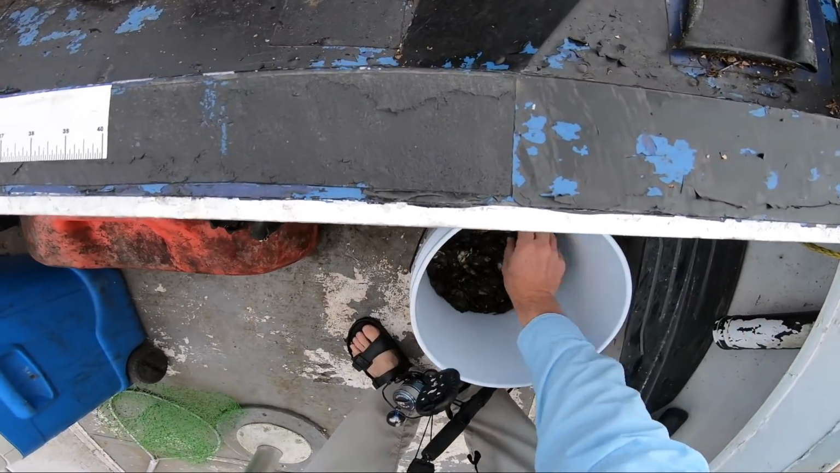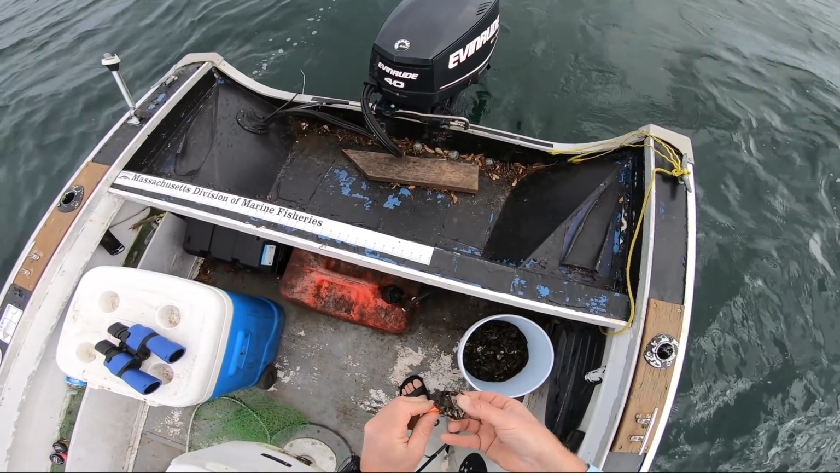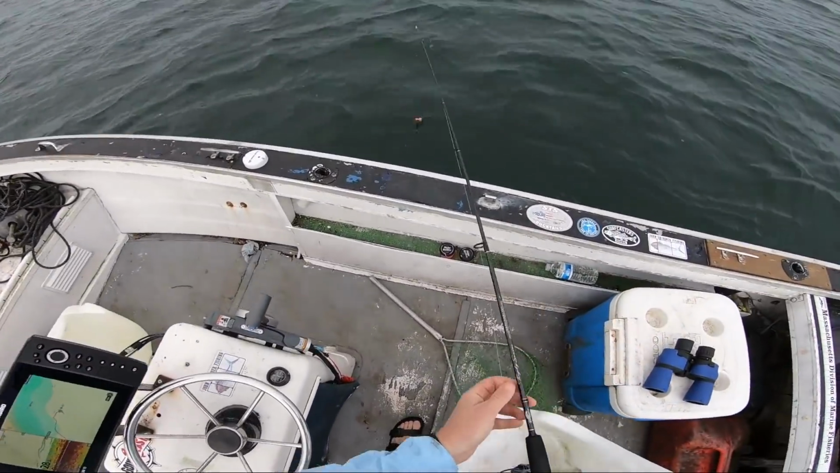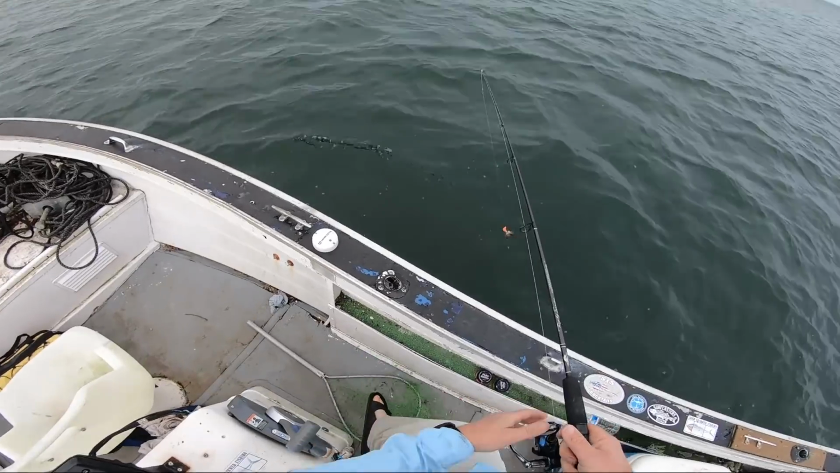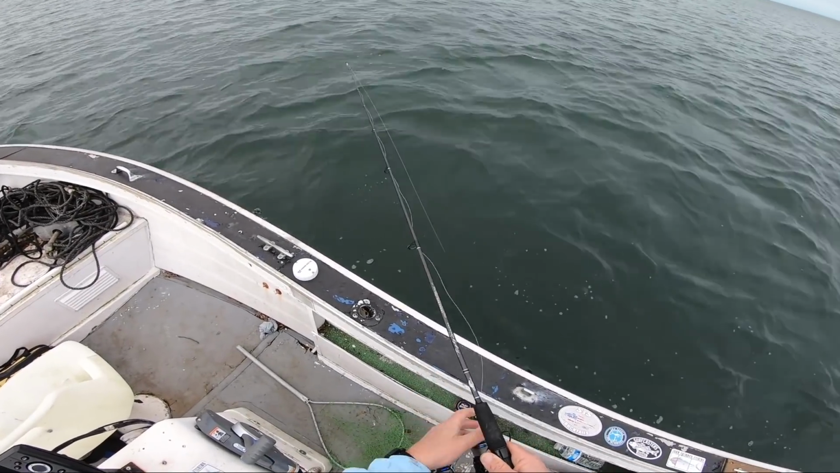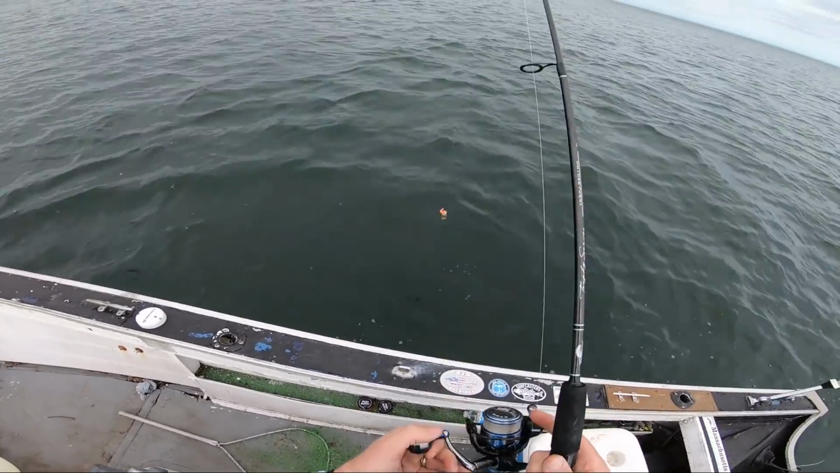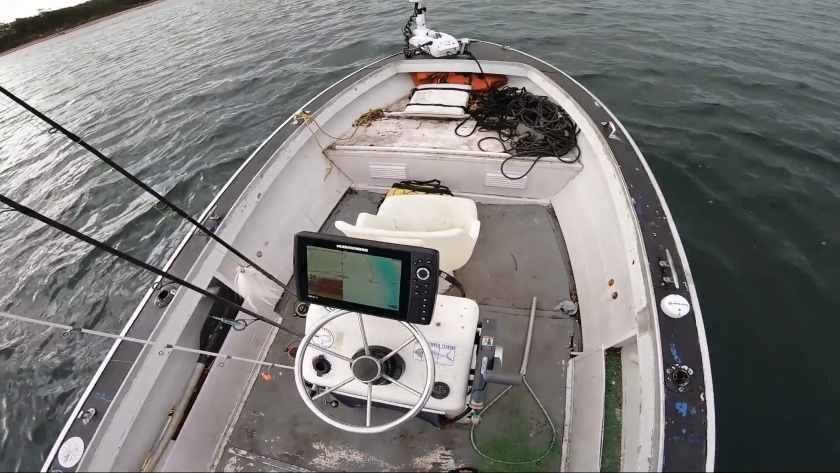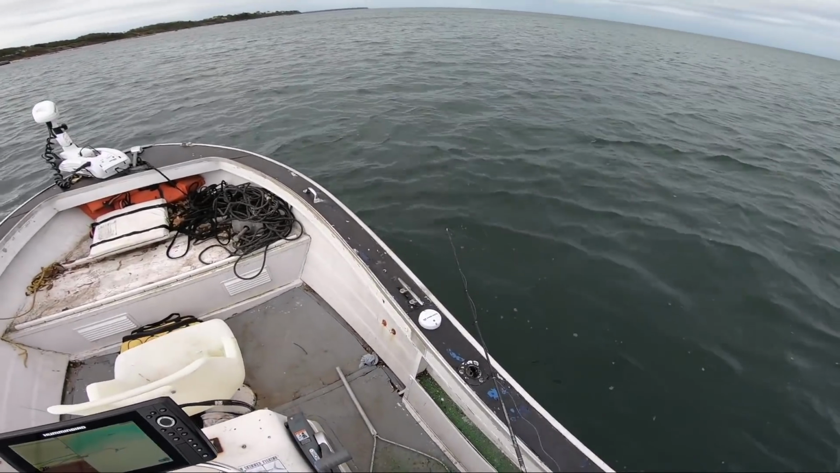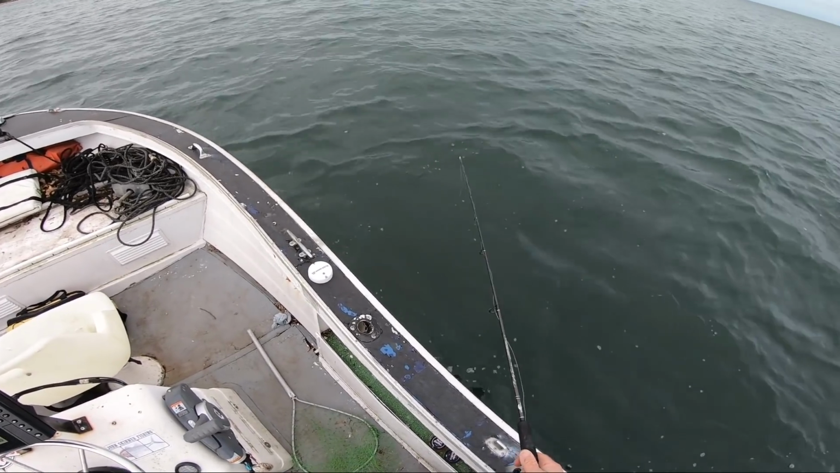All right, I'm baiting up with some Asian crabs, and this is the very start of the trip. What I want to show here in the beginning is that it often takes at least a couple of minutes for a bite to get going, even if you've anchored on a good spot that holds fish. Sometimes you put down, and right away you're into Blackfish. More often, it takes a couple of minutes for them to get going, and that's going to be what happens on this drop. And actually you're going to see something else that's going to be pretty common.